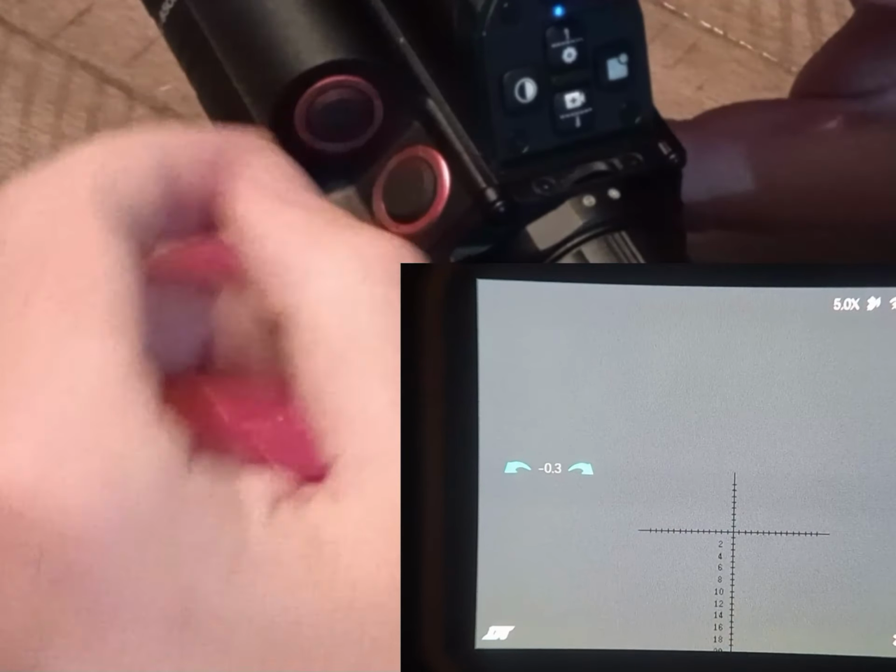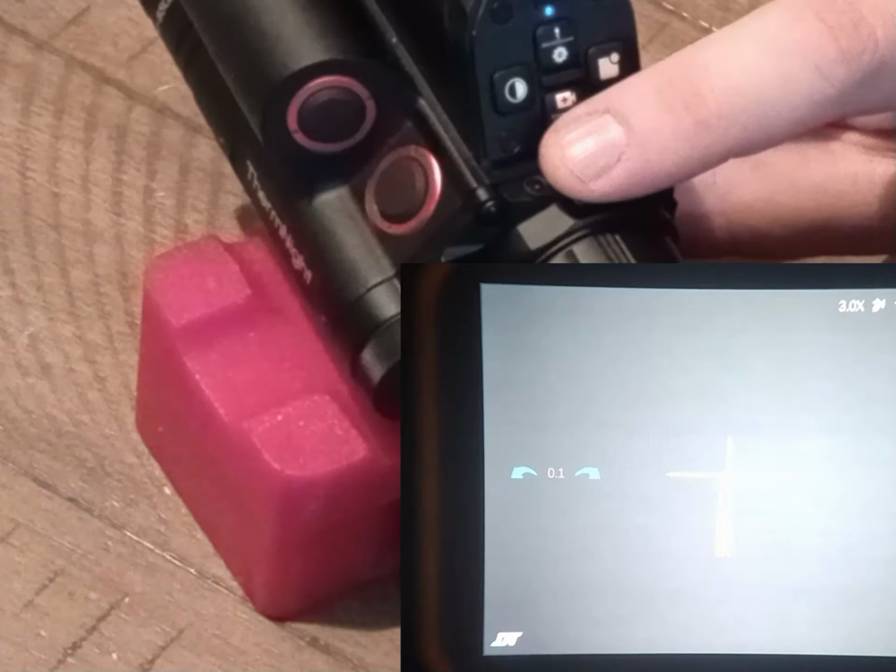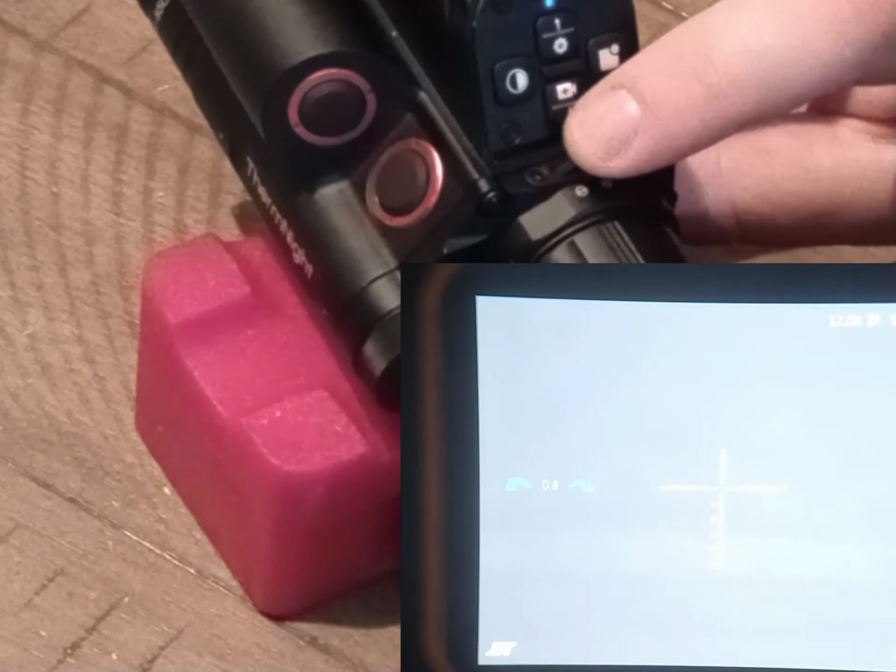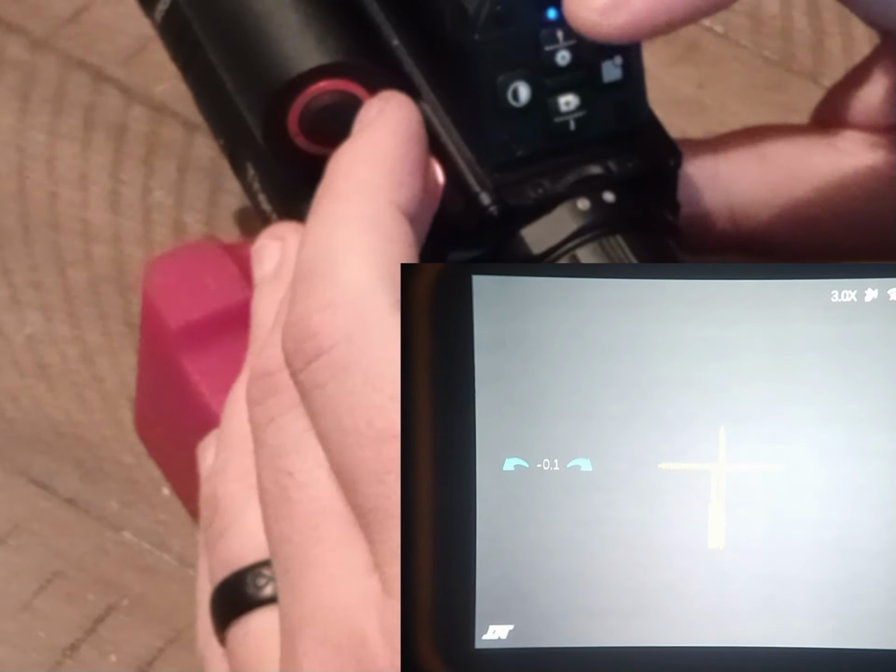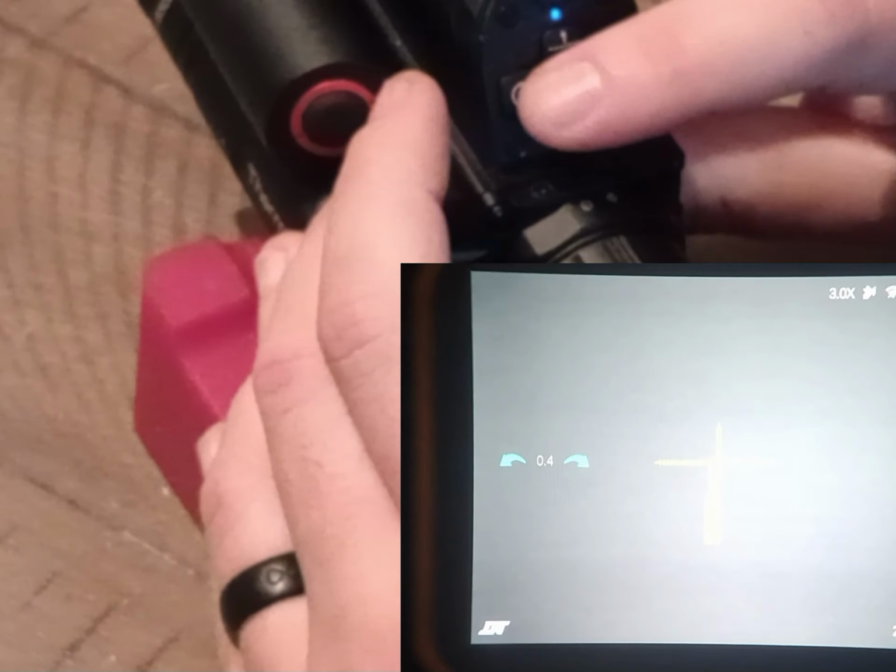And then you click that and you go back to day mode. So the night mode, or thermal, excuse me, thermal starts out at 3x. You zoom in and it's 12x max. So thermal is 3 to 12, day mode is 5 to 20, night mode is also 5 to 20. And you'll know when you hit the IR mode.